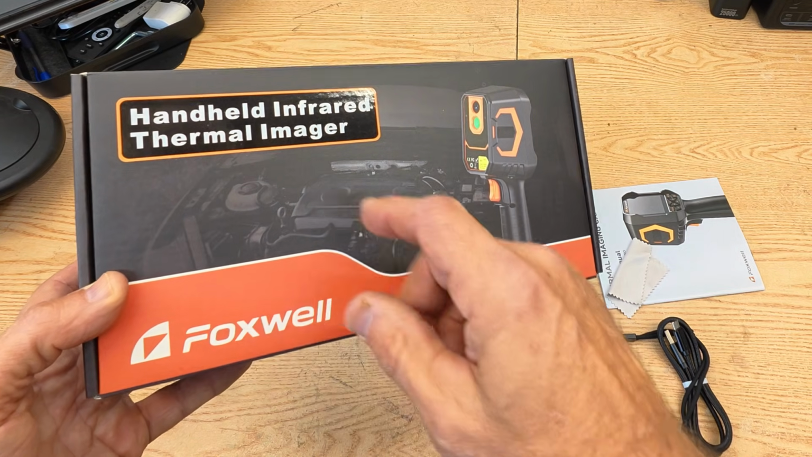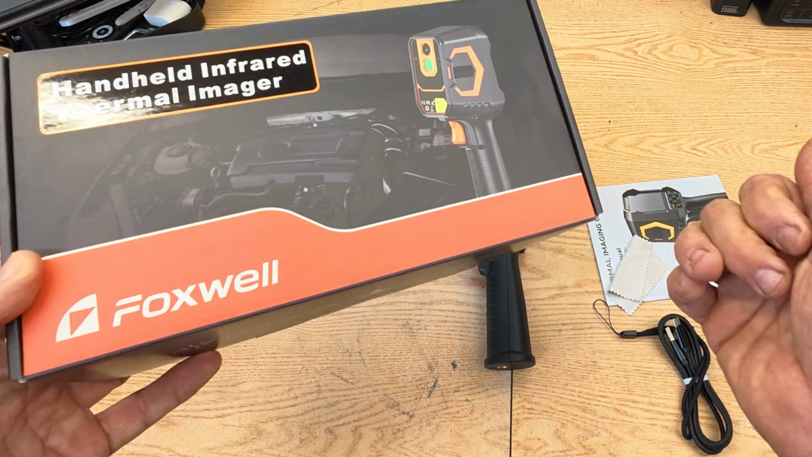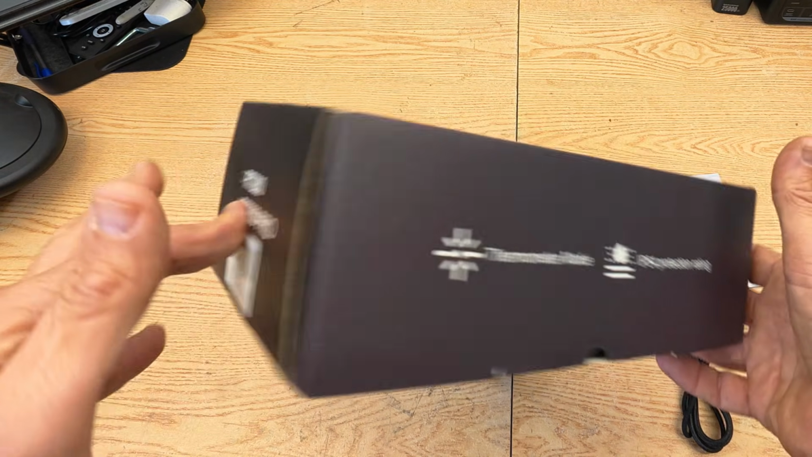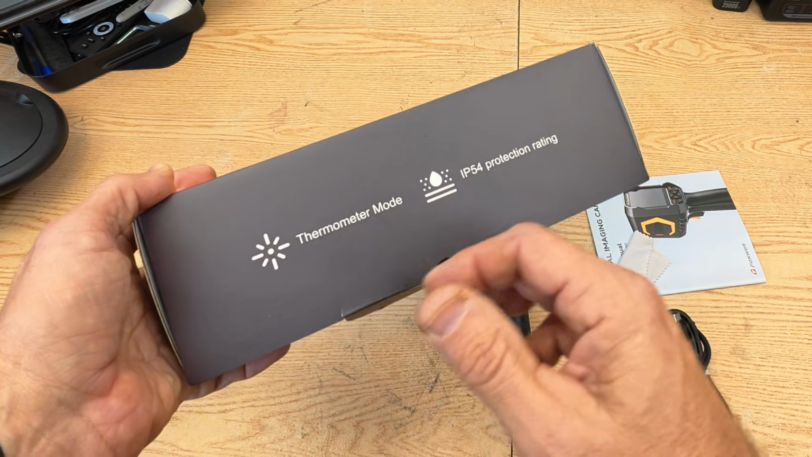I'm going to go over this handheld infrared thermal imaging camera from the company FOXWELL. Now, I've had other products from this FOXWELL company, and I've been very impressed with their product lineup and the quality of their products.